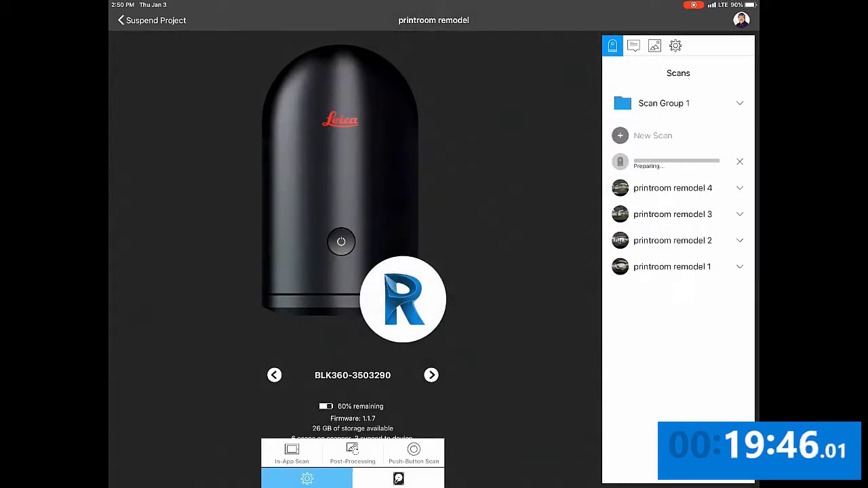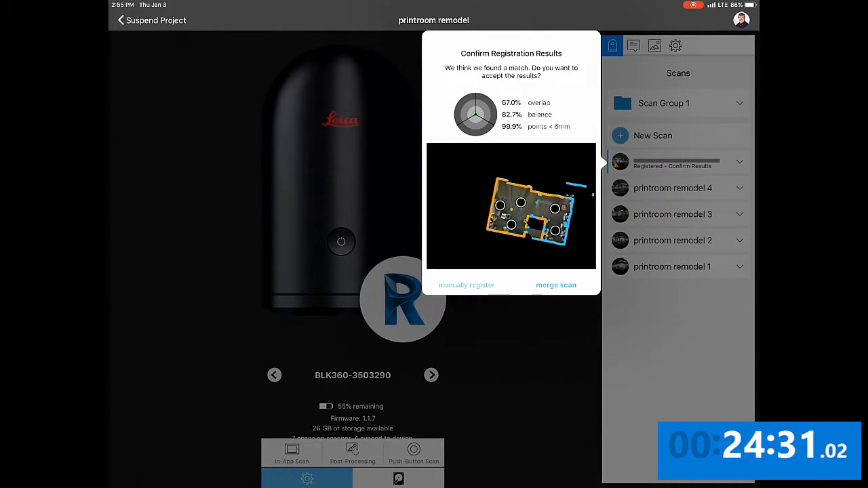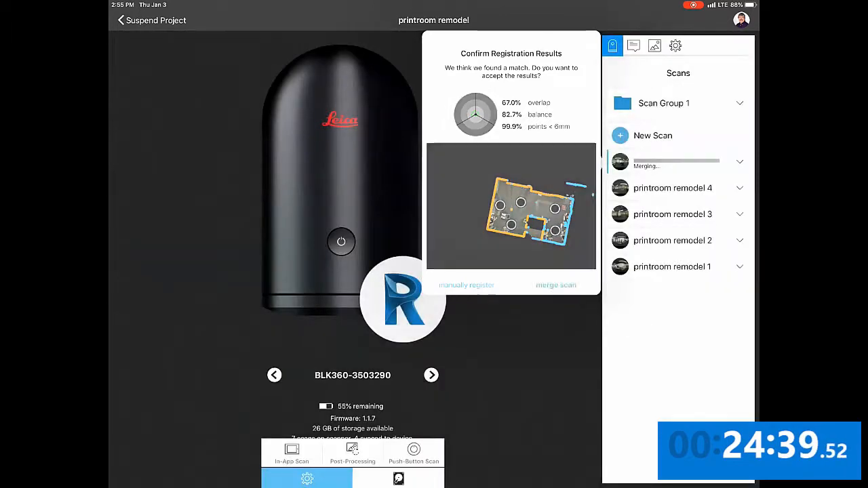Moving forward in time, at the end of our next scan, we once again confirm our results, and all of our numbers are looking very good at this point in time. Moving on.